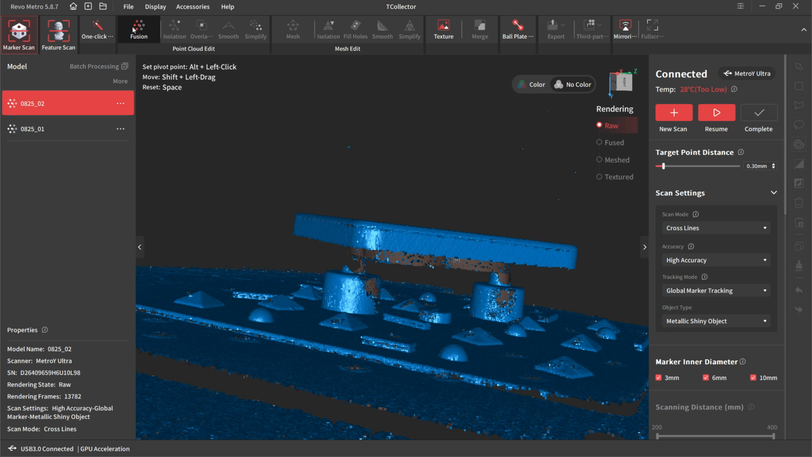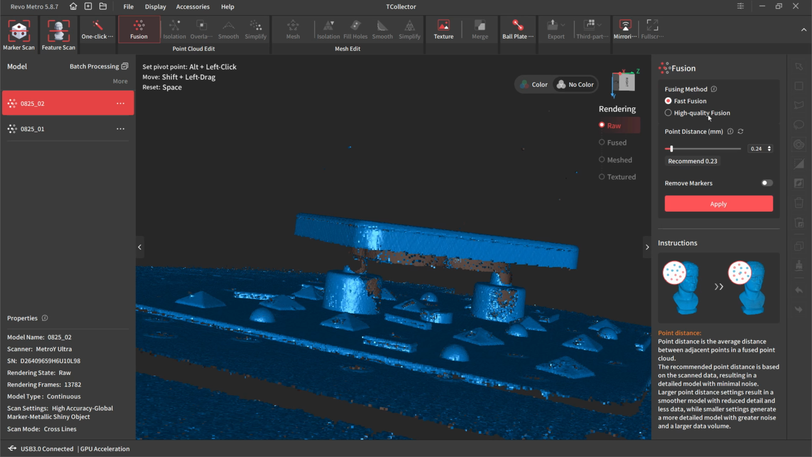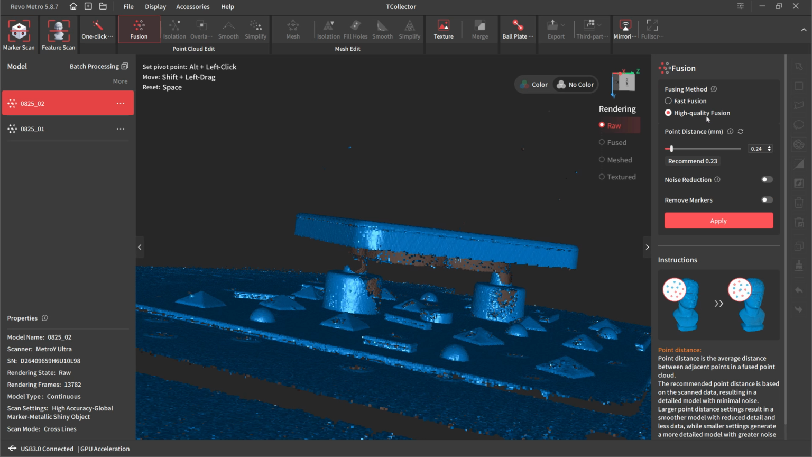So step one is the fusion process. We're going to do high quality instead of fast, and the recommended point distance is 0.3, so we'll use that. I'm going to use a little bit of noise reduction. That takes a little bit longer, but it does tend to produce a better result. It kind of filters out some of those high and low points. So we really do want to use that to our advantage.